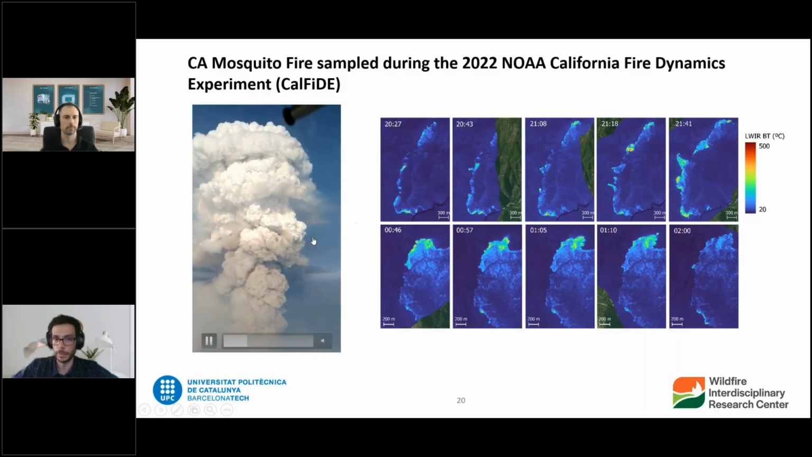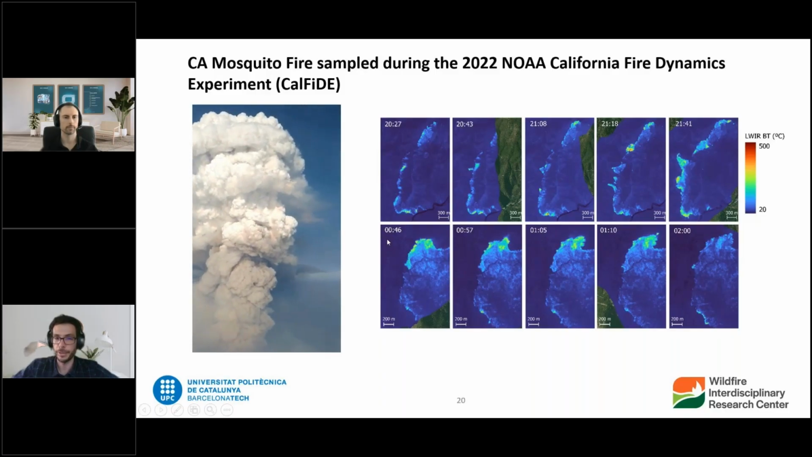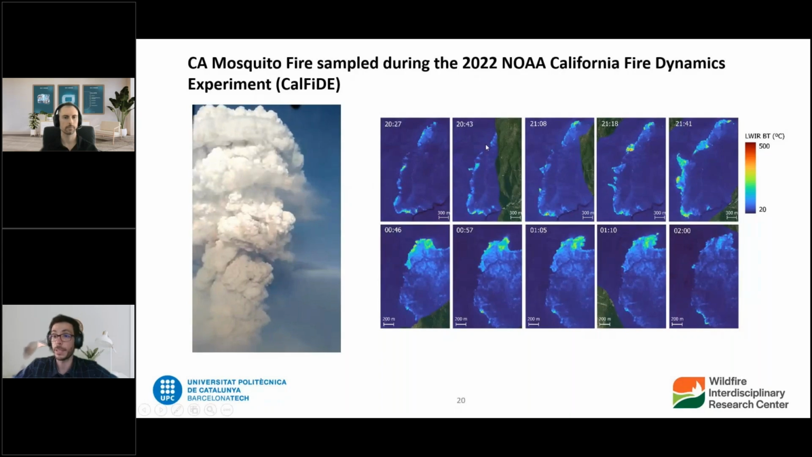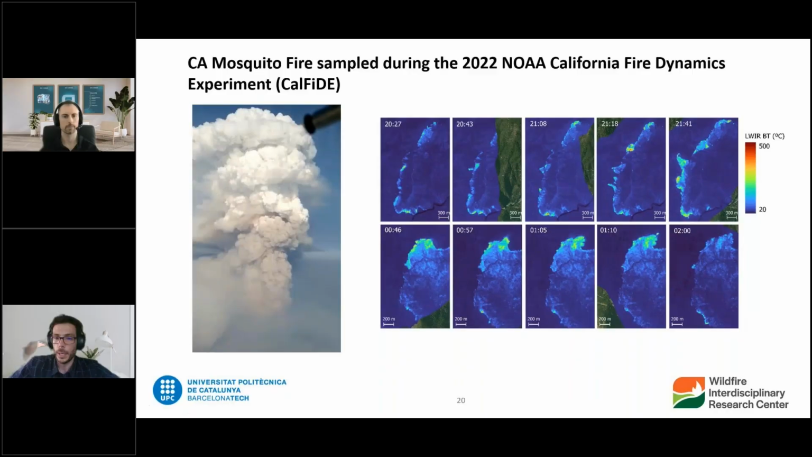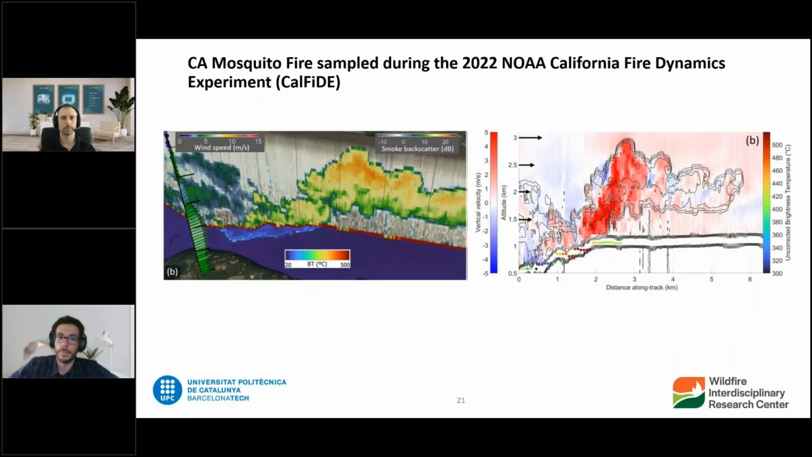So we witnessed extreme fire behavior, and we had the opportunity to observe some of that using our IR cameras. What's the usefulness of that? Well, now, as I said, we can cross-analyze those measurements of fire temperature and fire radiance. We can relate that to, for example, wind velocity and the updrafts generated by the fire, because that's a very important phenomenon that's related to the generation of pyroCbs, right?